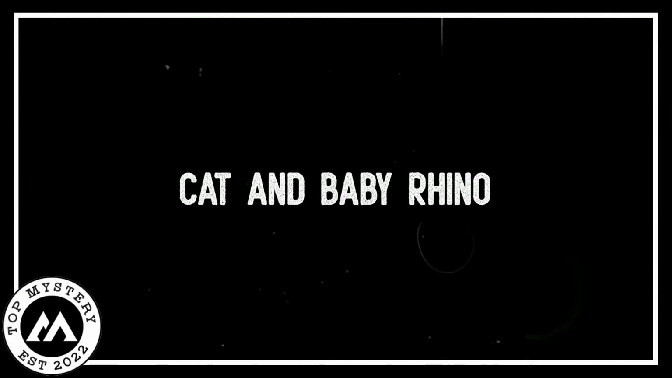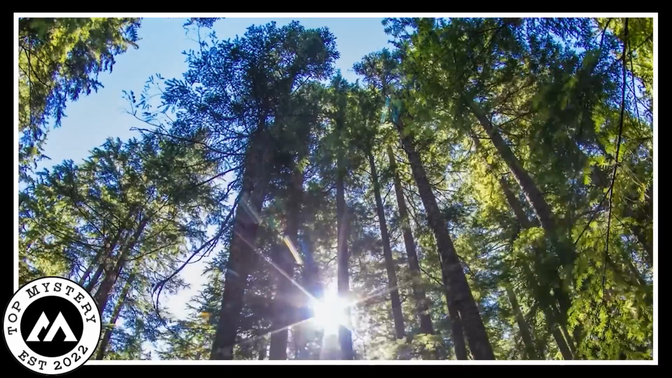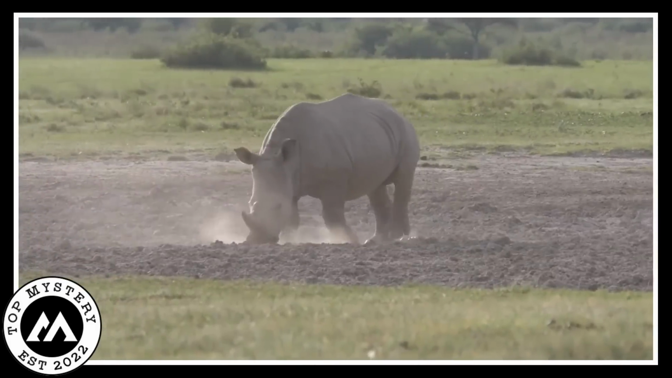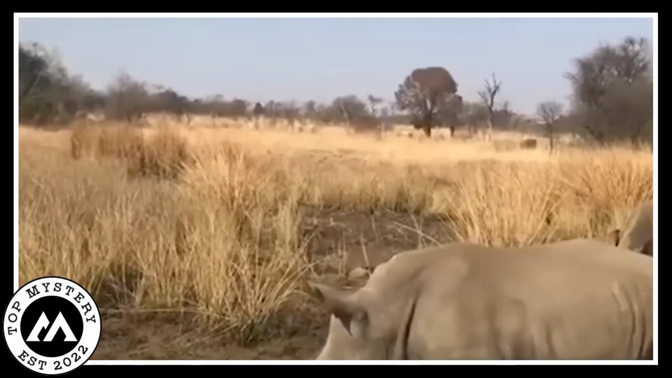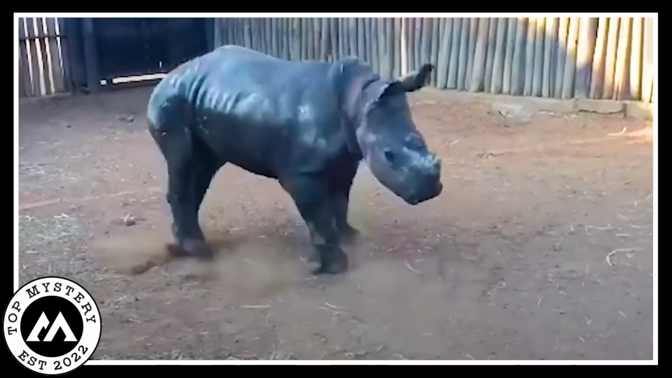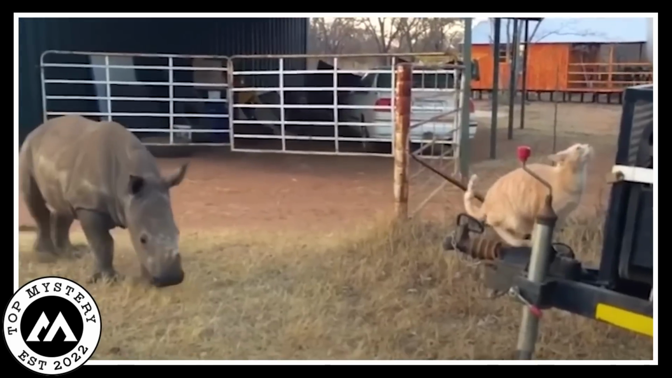Cat and baby rhino. Once, a camera disclosed in a lush forest, a baby rhino faced a sad twist of fate. His dear mother was tragically taken from him, leaving him all alone. But by a stroke of good luck, he found himself at an orphanage in the heart of the forest.